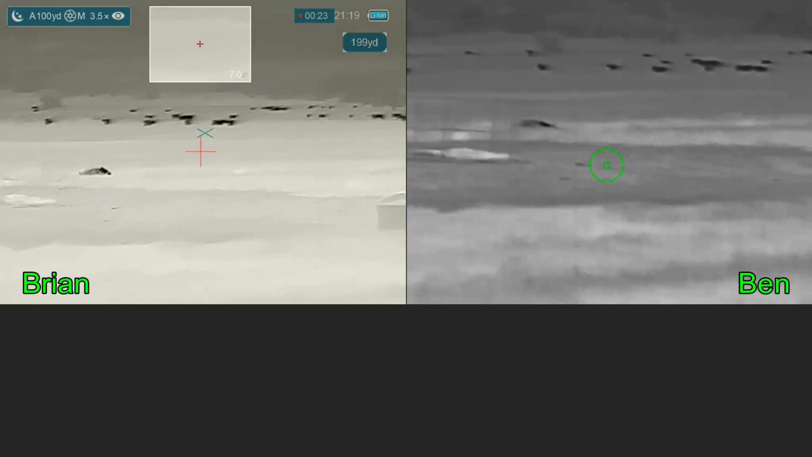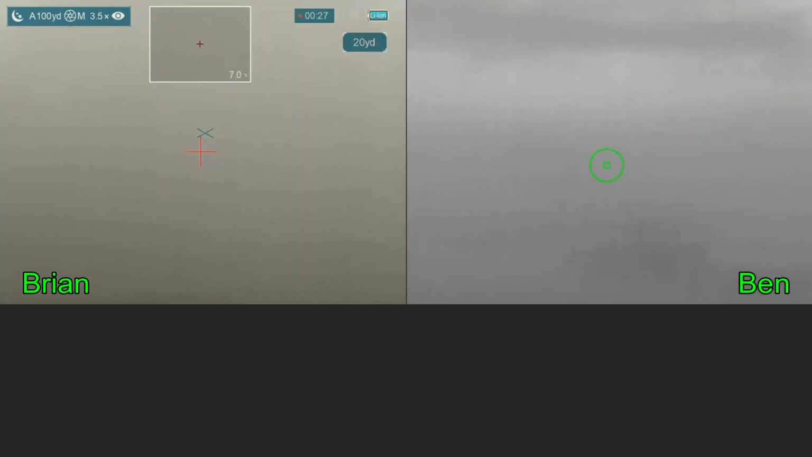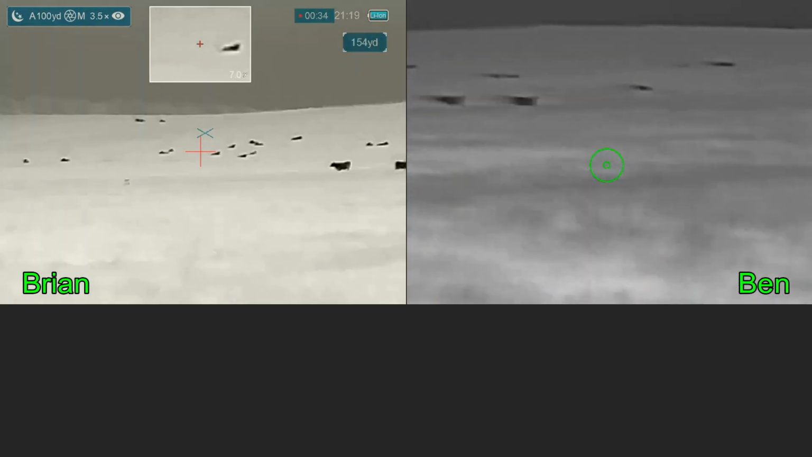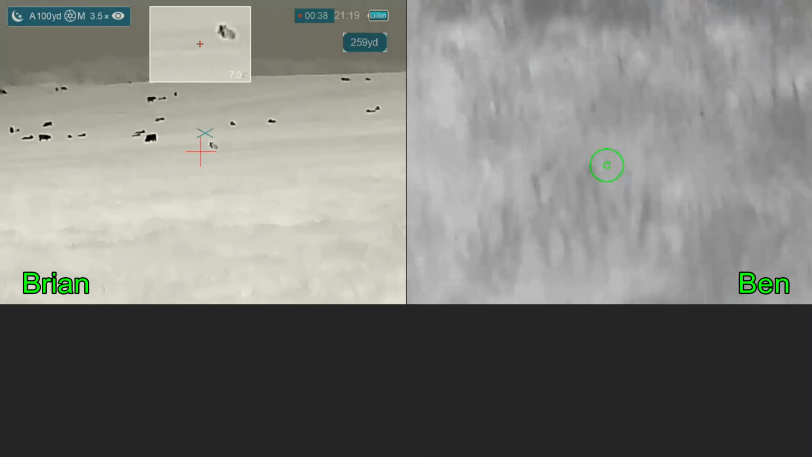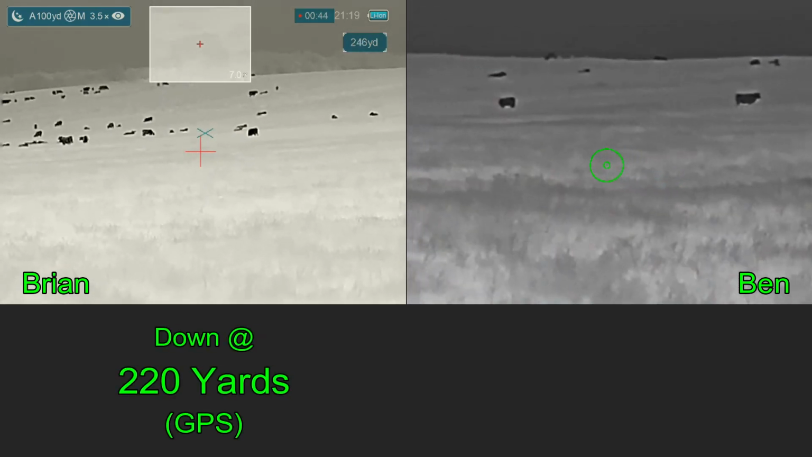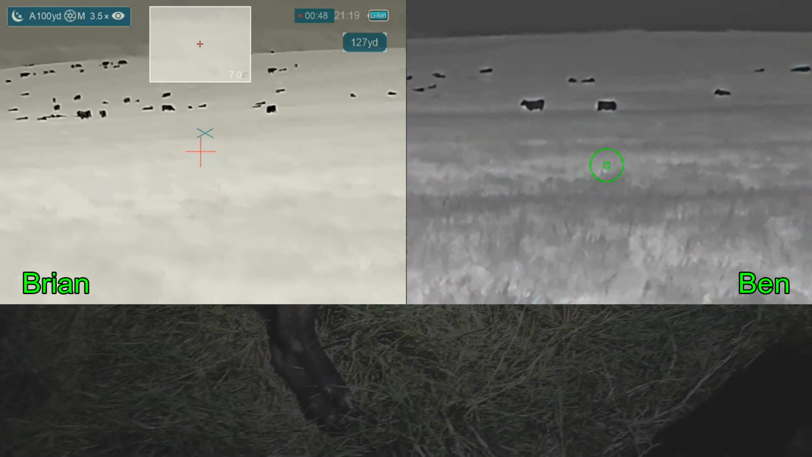Mine's running. Let it go. Ben's hog had a nice upper central nervous system shot and went right down. Mine had a double lung shot and is running. And it is panned so far to the right that I had to move around Ben to get this view. And after about 100, 120 yards, my hog finally collapses. Boom. You went down? He went down. Okay, I couldn't catch him.